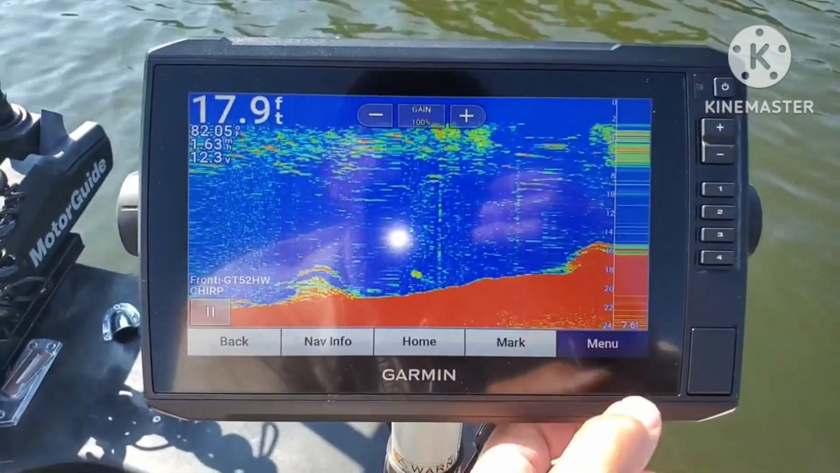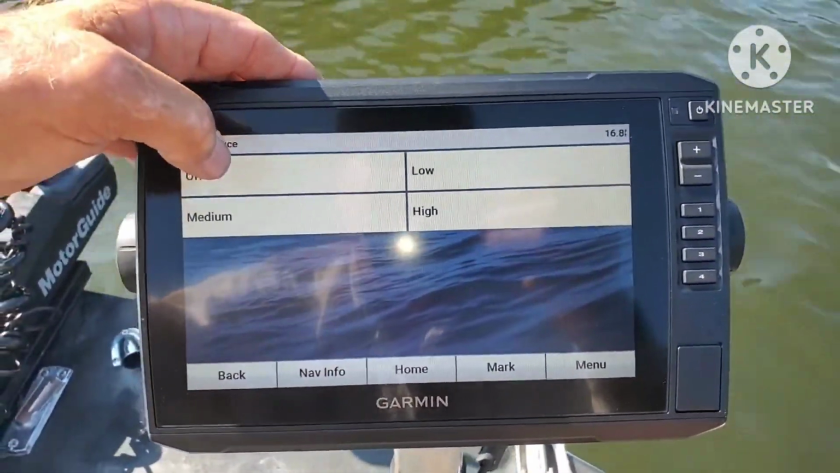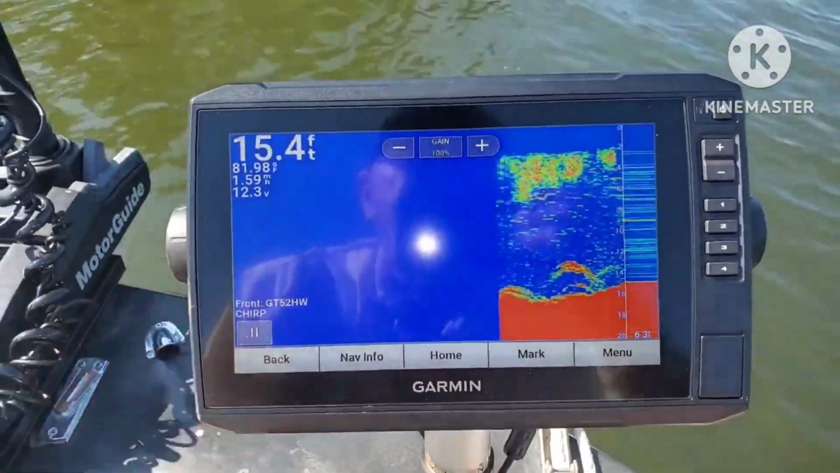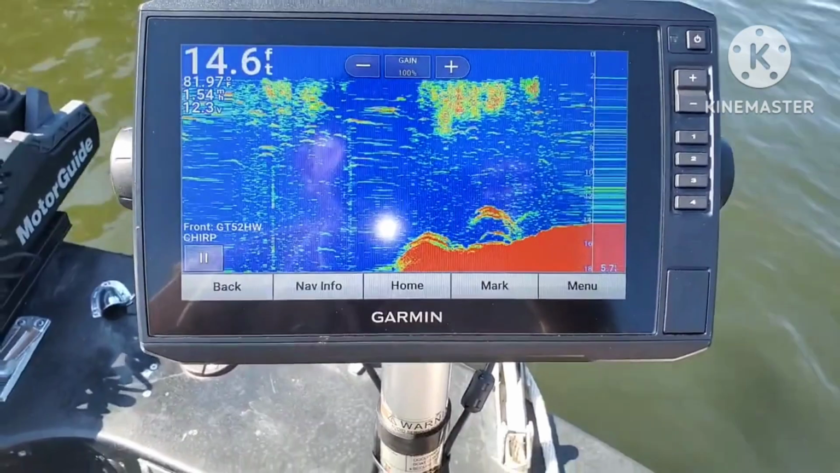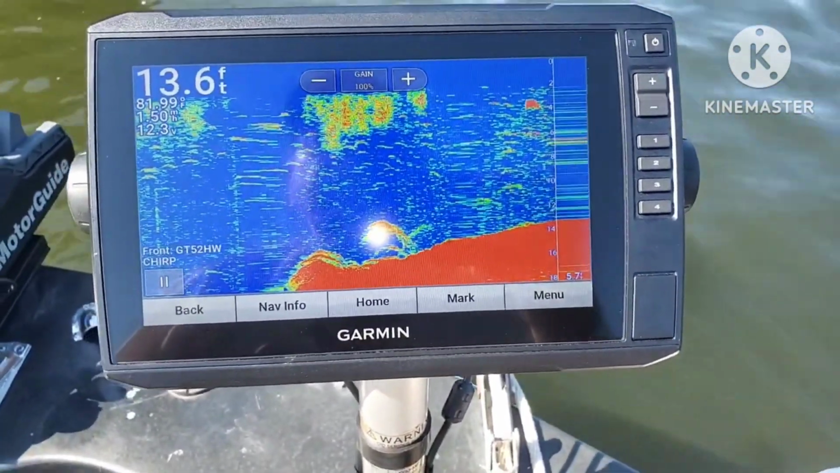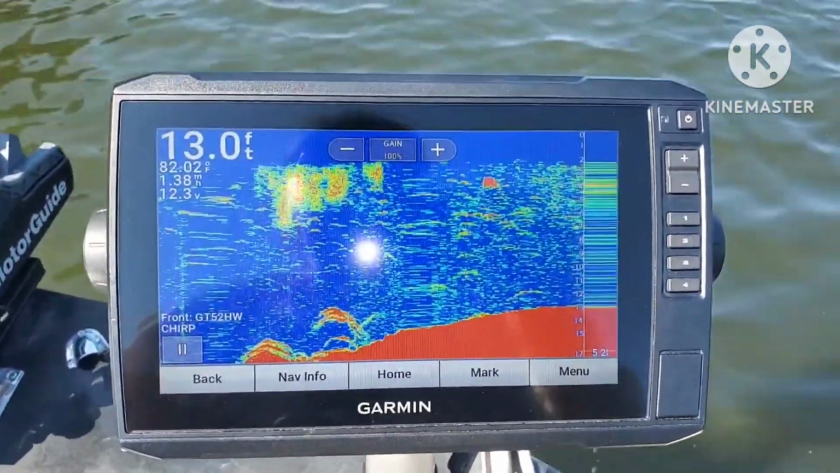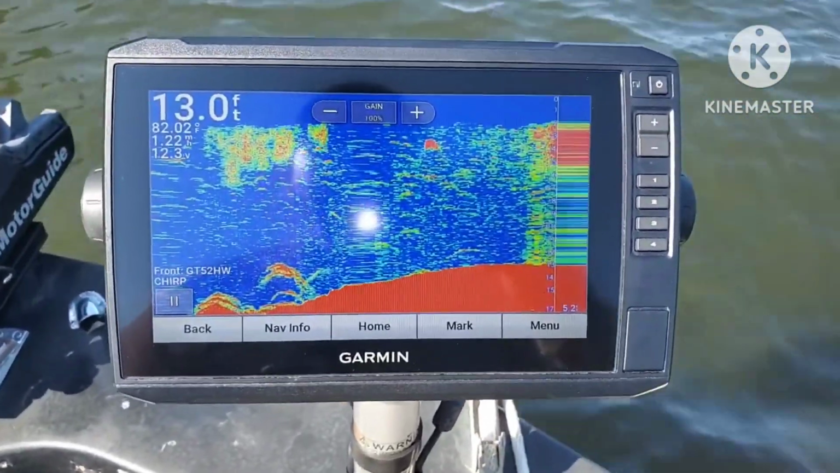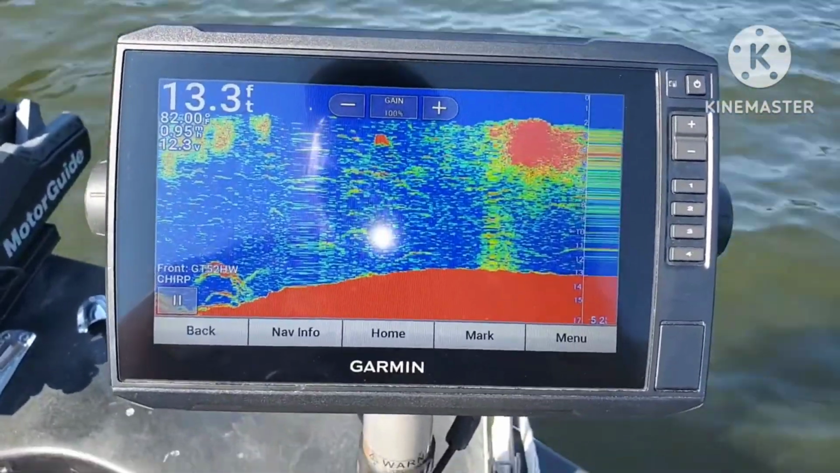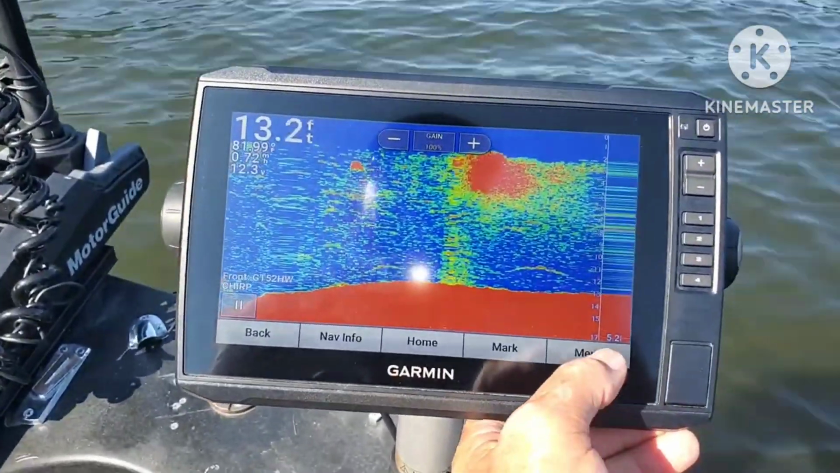Okay, let's go back one more time and make another adjustment on the advanced. Go back, interference, go back down to medium. And I am running at a fairly high rate of input at 1.5 miles per hour, so I'm going to slow it down some. Let's see what happens as I slow down. Does the interference increase significantly? Possibly could be interference.